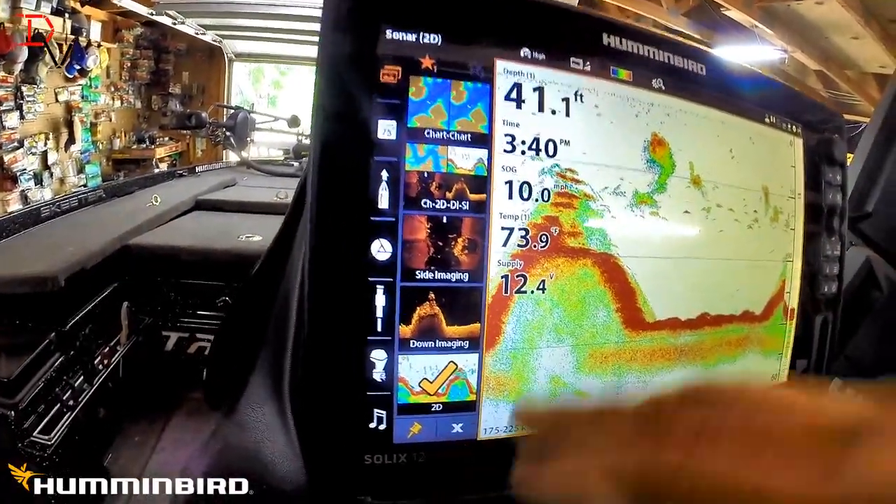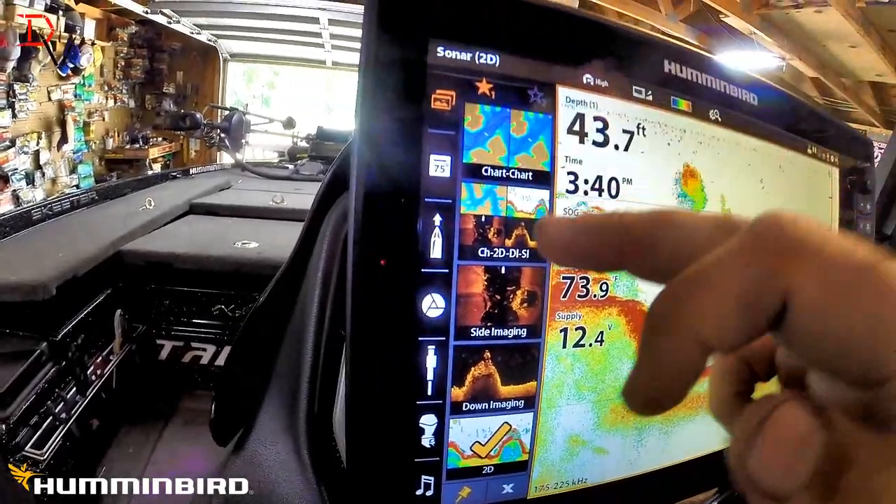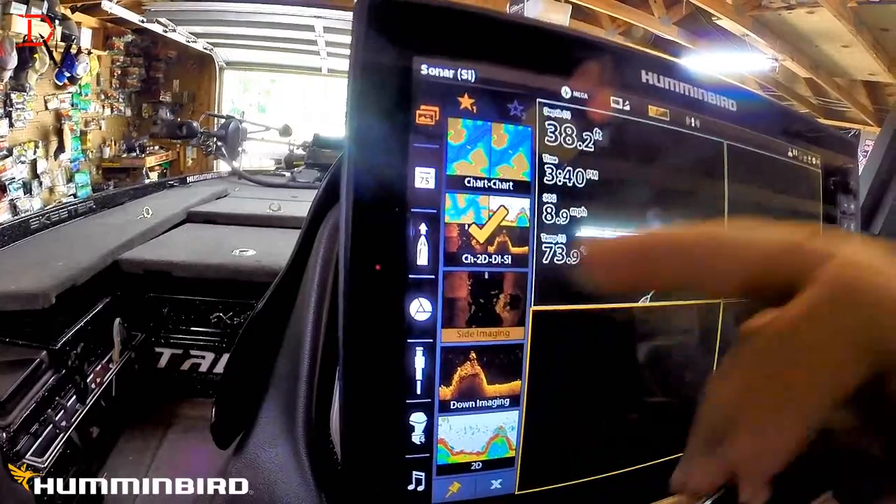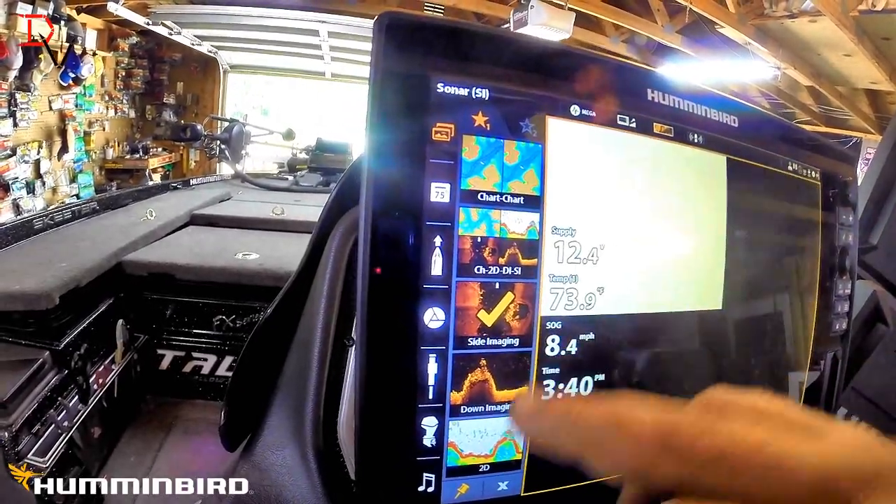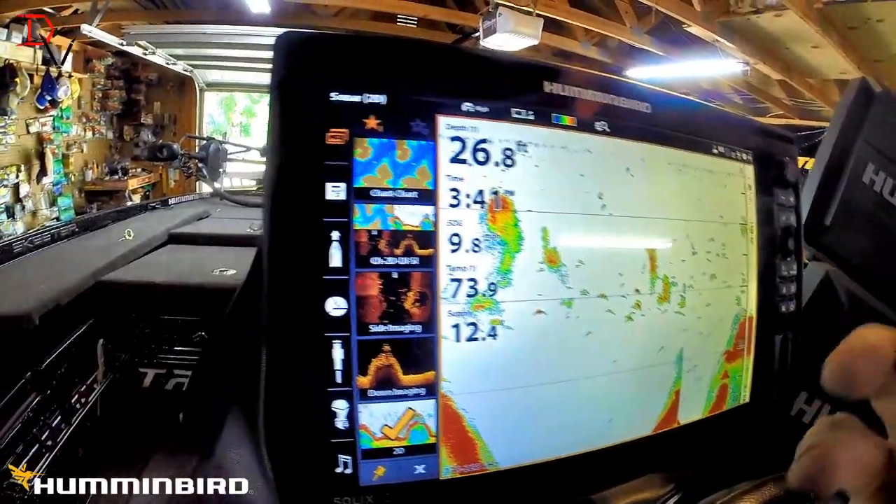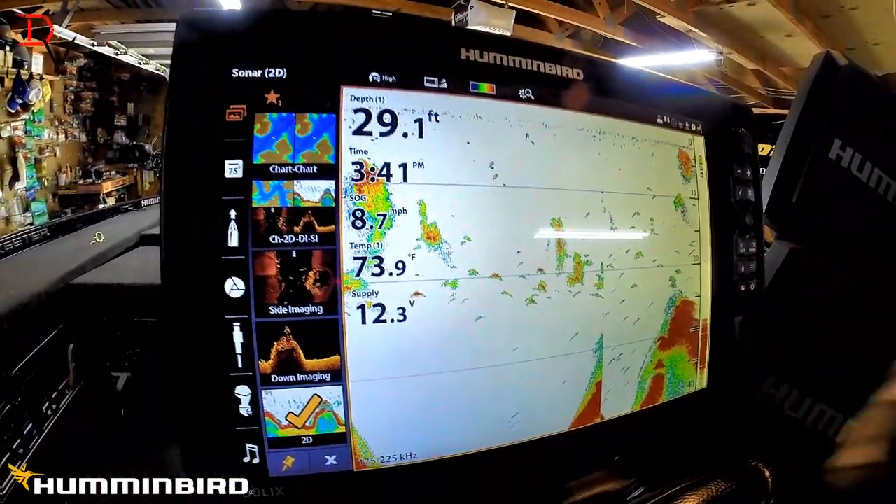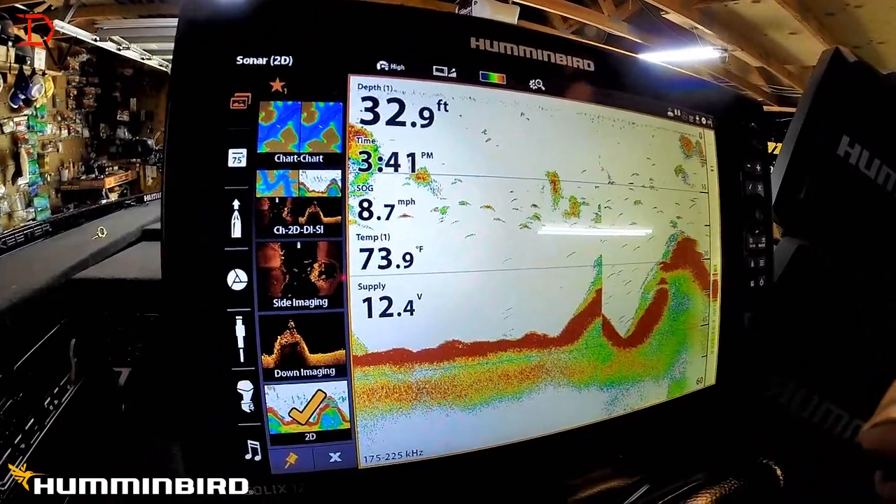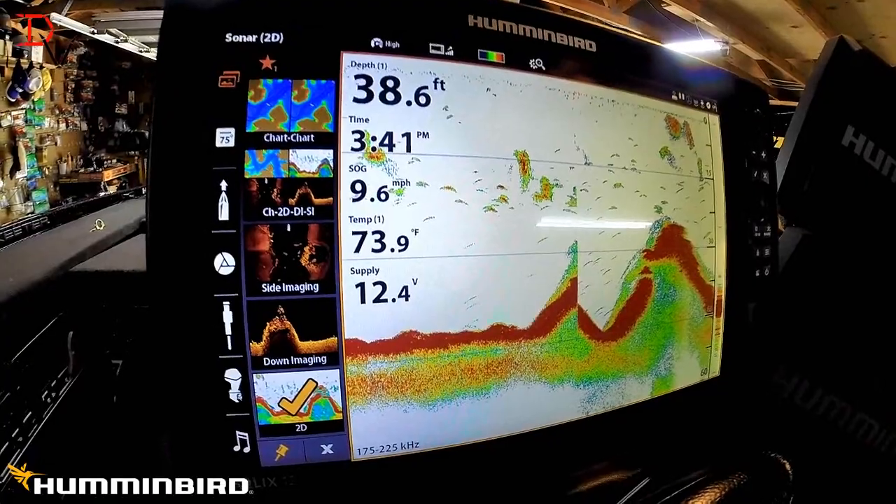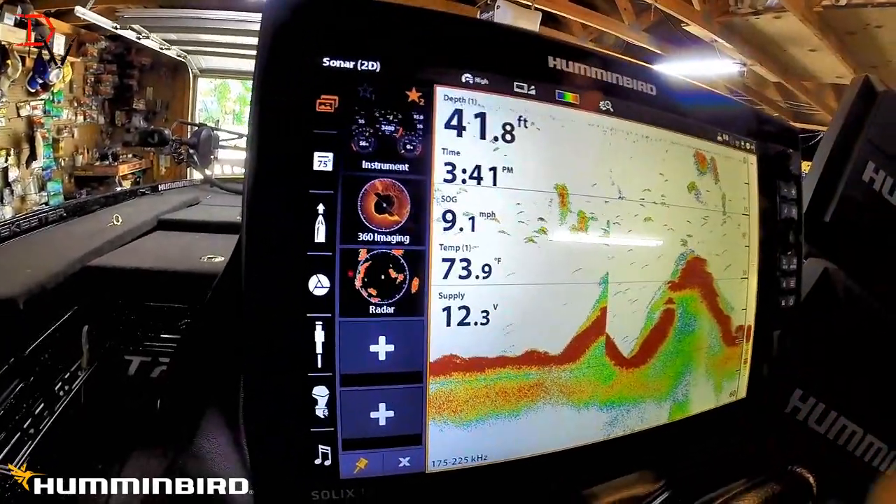Now I've set up my Fab 5 favorites for tournament day situation. Chart, my 4-way, 1-finger tap and hold, tap, down imaging, and 2D sonar. Got it all right there. Five quick, easy, simple, fast, efficient ways to be more productive when it's a matter of time when you're tournament fishing. Now in practice, I like to have different ones.